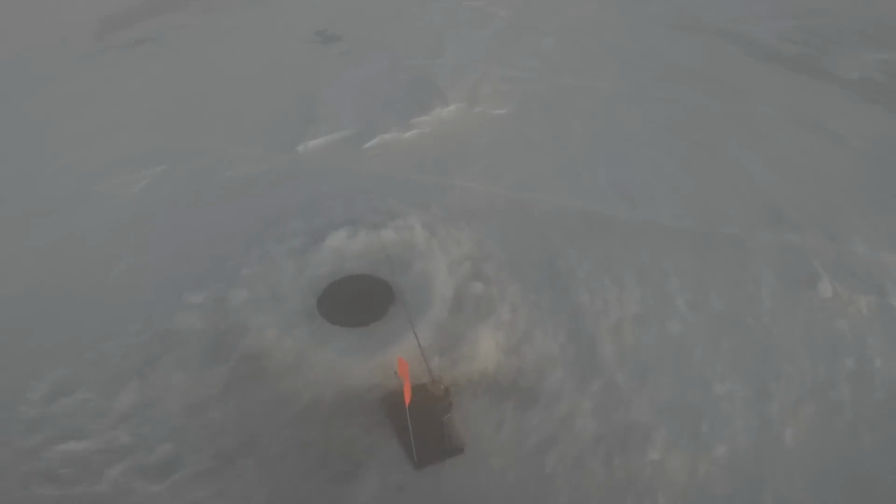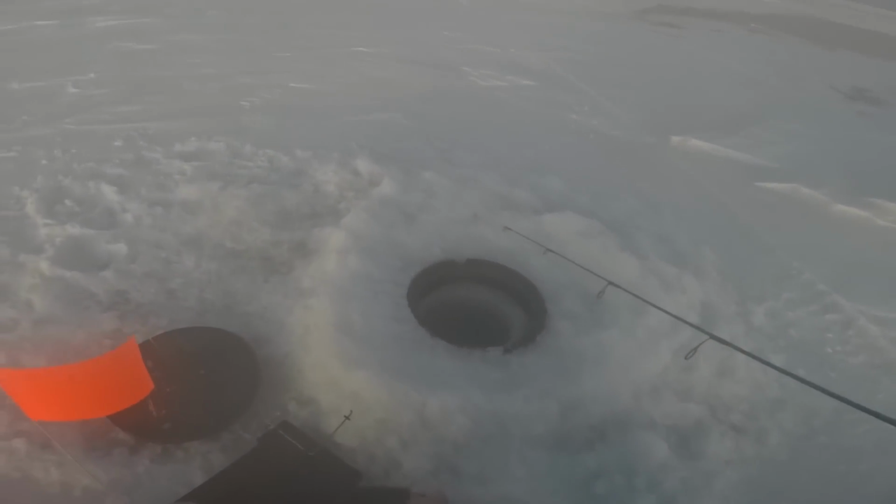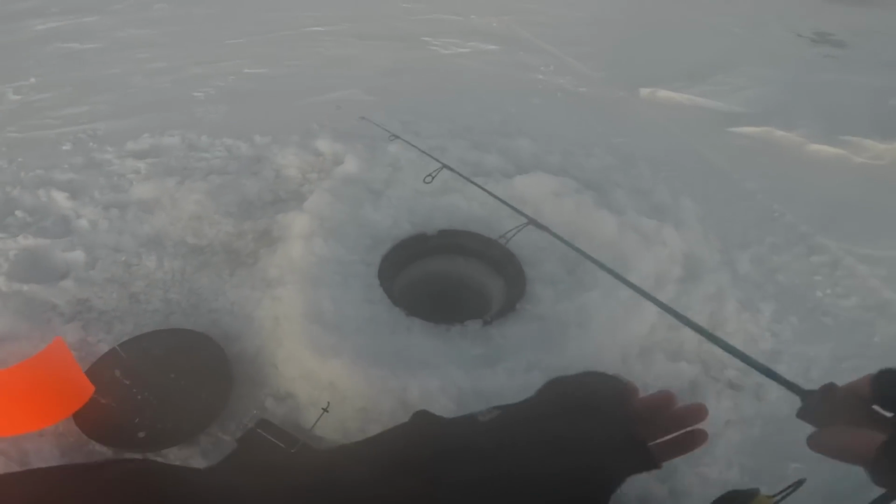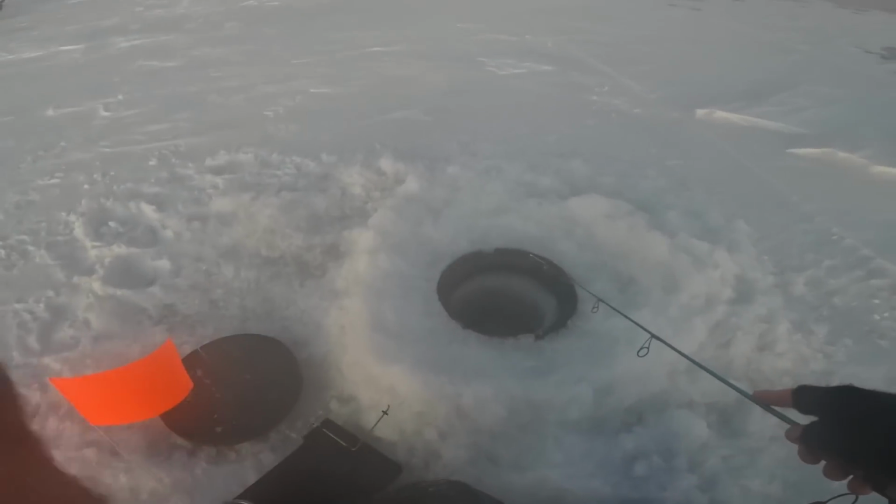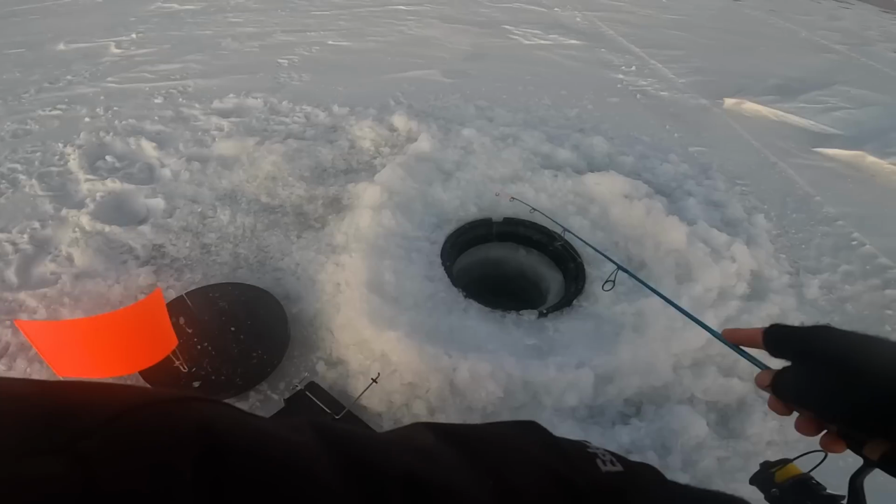Well, we got another flag. And I tell you what, tonight has just been something. We got camera equipment that's just not working very well, spilled minnows everywhere, lost a couple fish already. Things are just hectic trying to figure ourselves out here, but we do have one nice walleye on the ice so far, and hopefully there's another one here to follow.